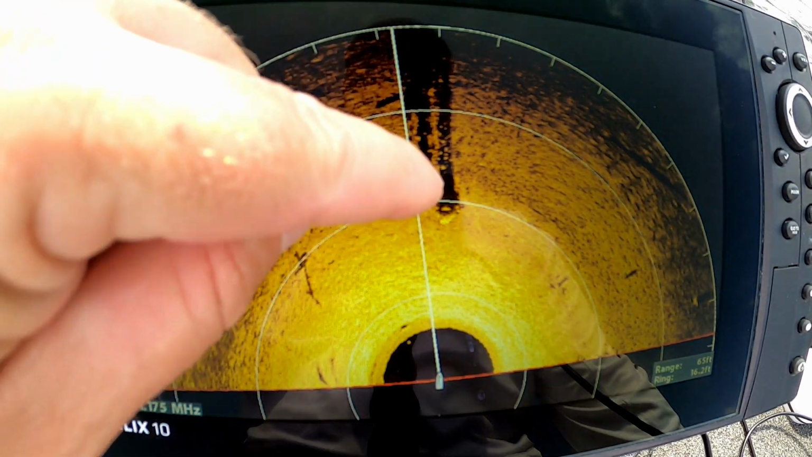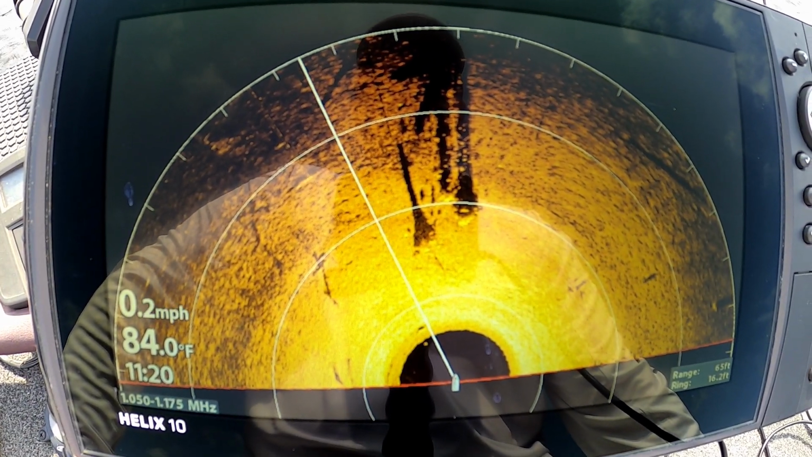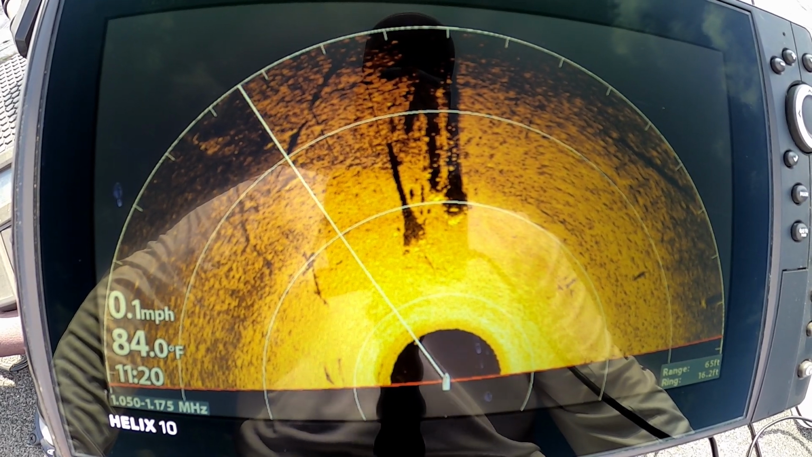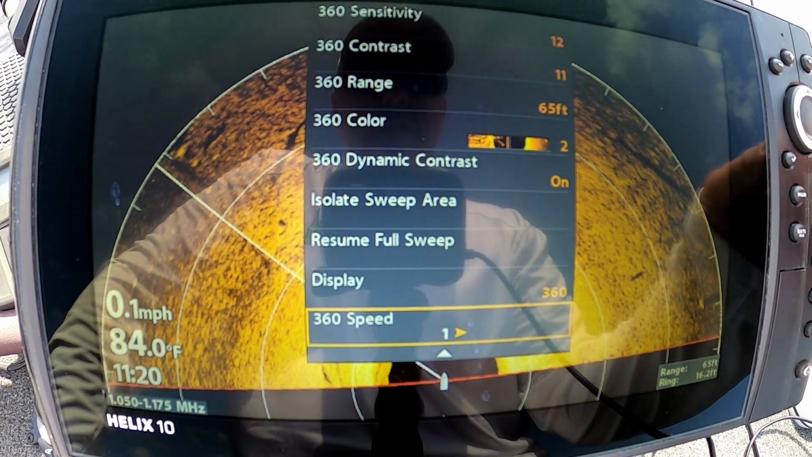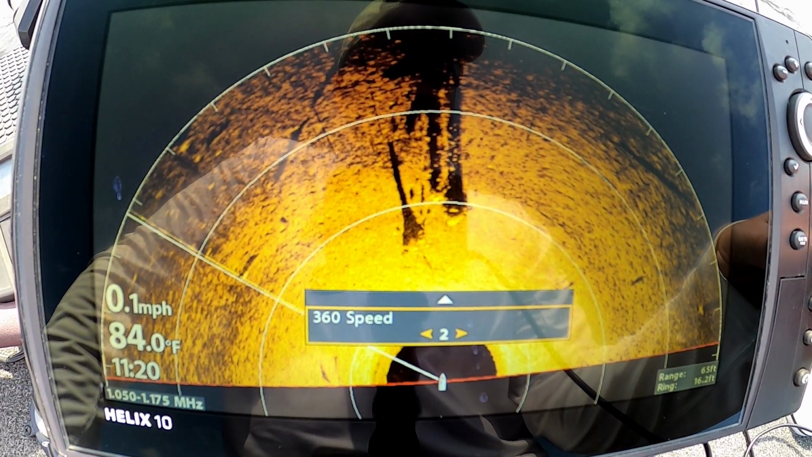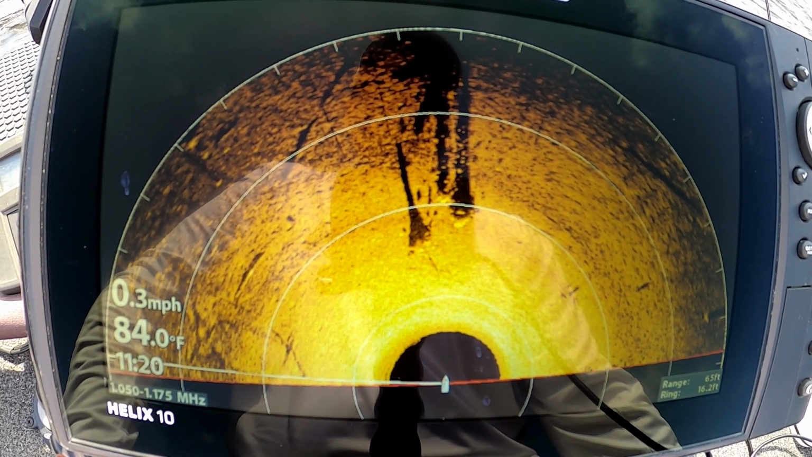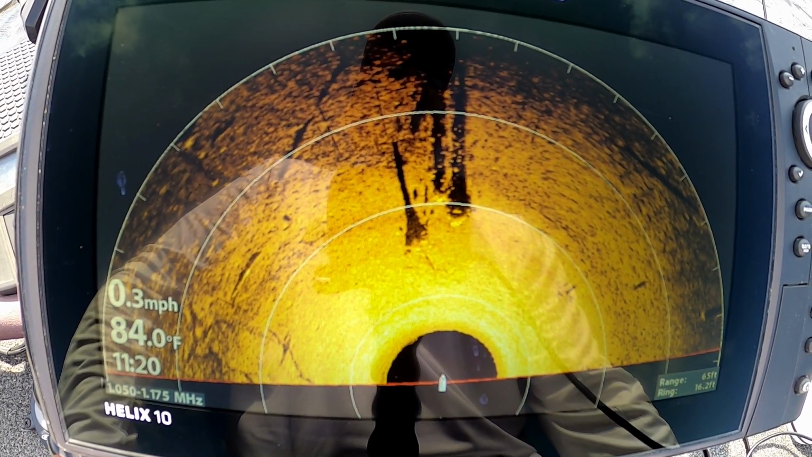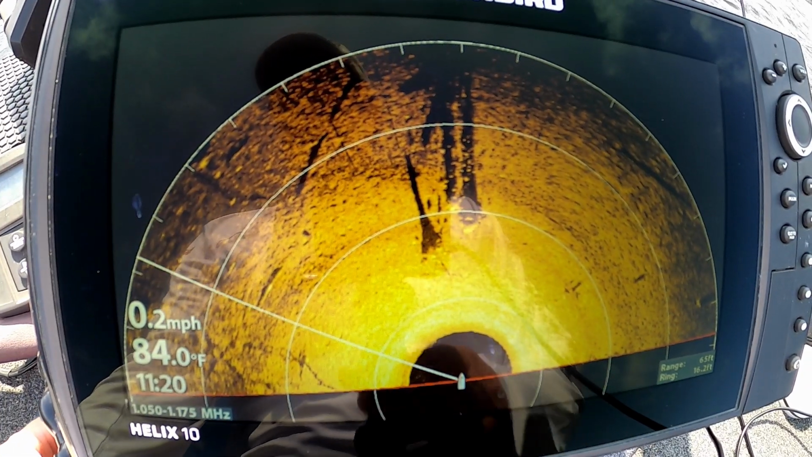Yeah, so you can see the little white dots, and they're all around that tree. And I can see them on my Livescope. There's pretty good wad of fish around that. So I'm gonna turn that speed back up just so I don't have to wait so long for the beam to come around. And guys, hold with me a minute, and I'm gonna flip this thing over to the Livescope, and we're gonna catch a couple of these.